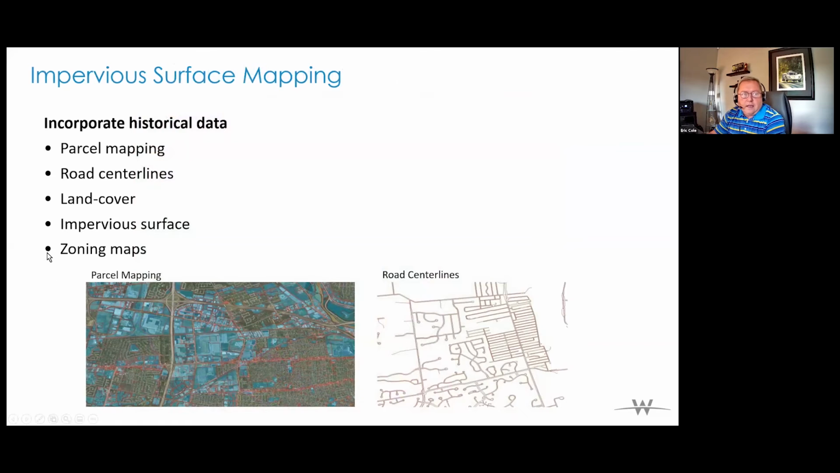And then how do we do that? We incorporate a lot of historical data, parcel mapping, road center lines, land cover, previous impervious surfaces or zoning maps. And in this instance, this is for creating impervious surface mapping. So you can see here the image on the left and road center lines that we may have used on the right.